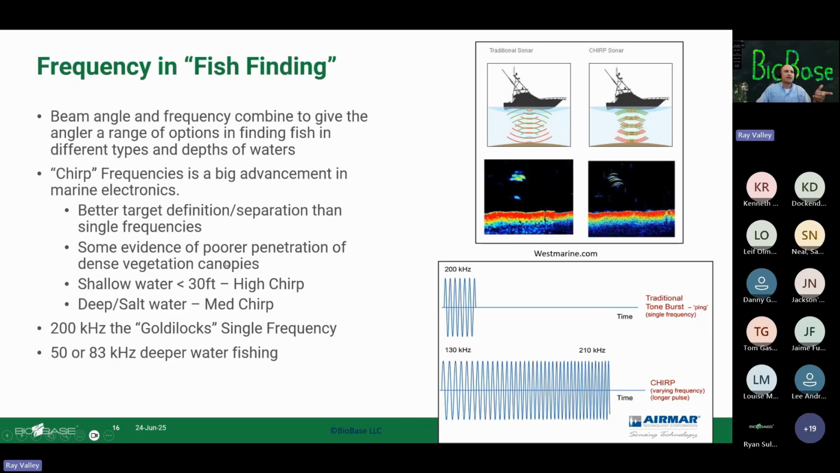One of the other things we found with chirp, which is getting pretty popular for angling, is that it's still under research and development on our side to know what it does in terms of mapping. There's some evidence of poor penetration of dense vegetation canopies, so it's harder to track depth using something like high chirp.